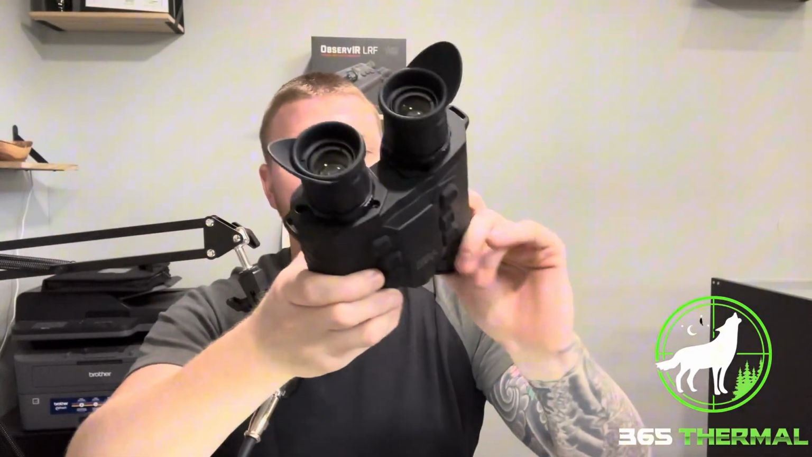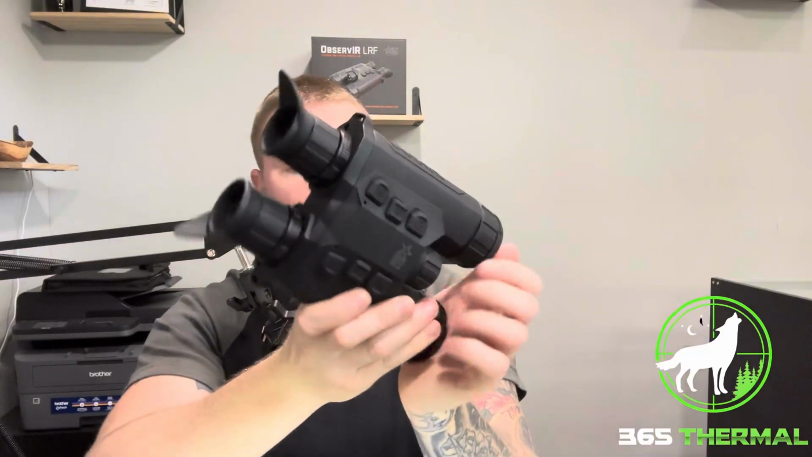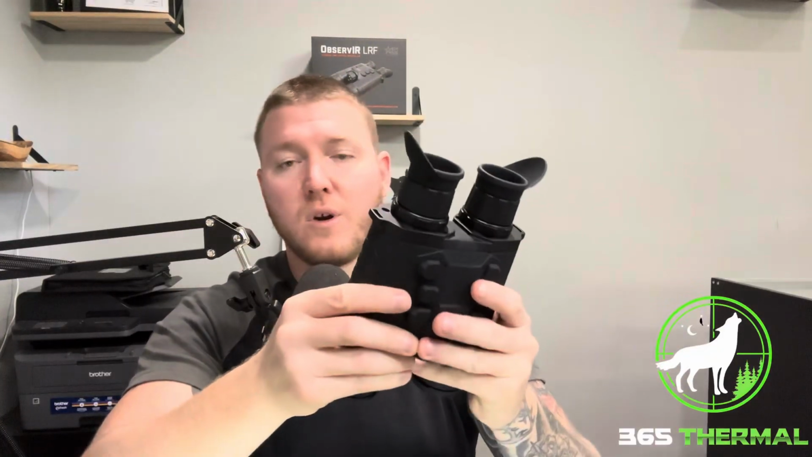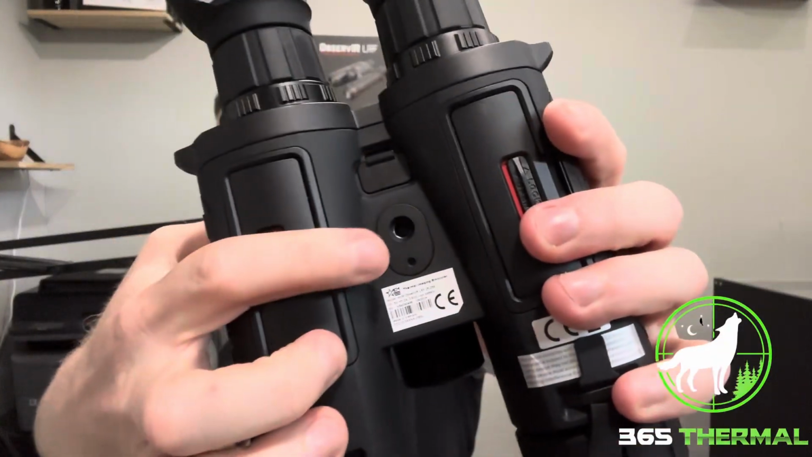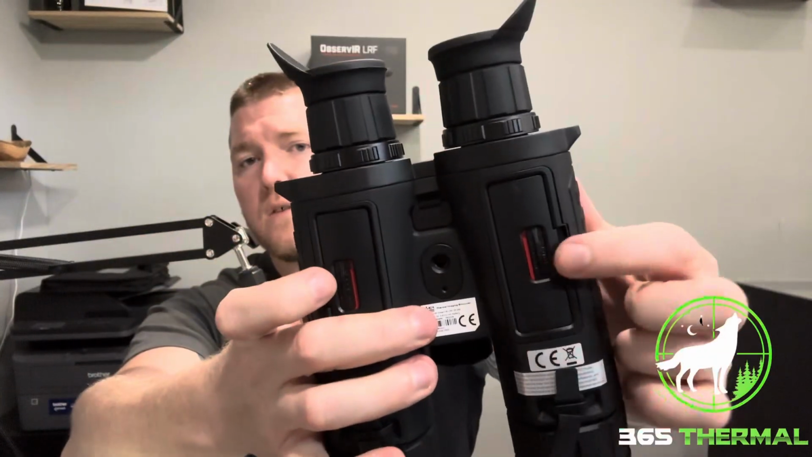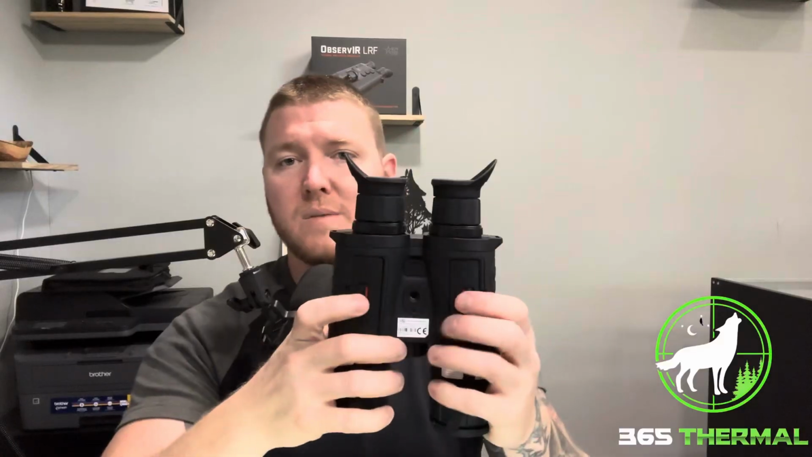I will also show you guys something else that's pretty cool. Something that you could do with these if you wanted a very, very stable image or put it onto maybe a tripod or something like that. It does actually have a tripod mounting screw down here on the bottom, as well as your battery doors. This thing does run on two 18650 batteries. Have to have them both at the same time.